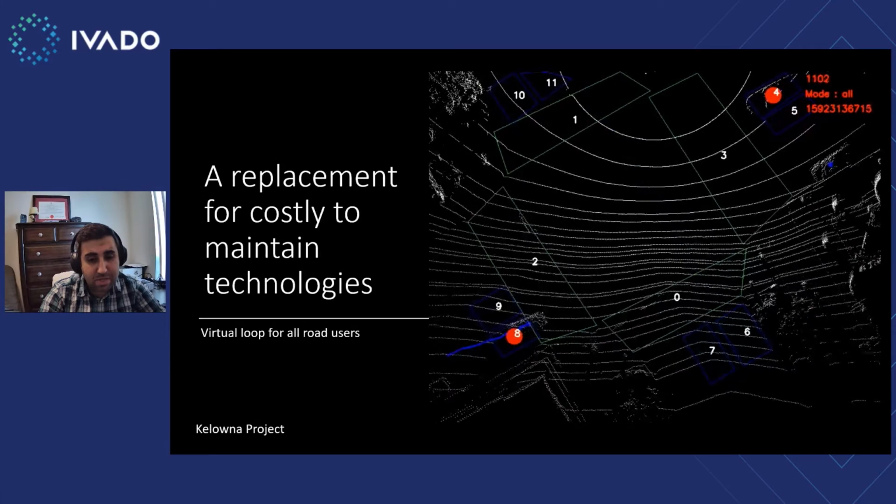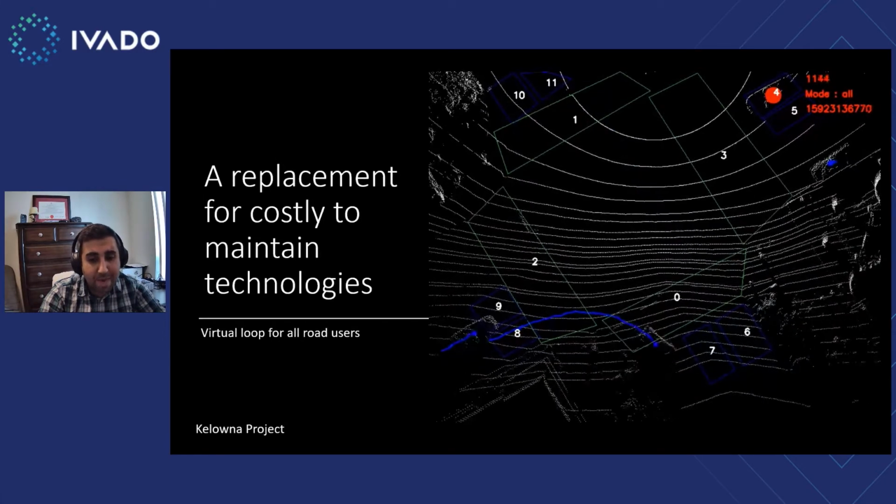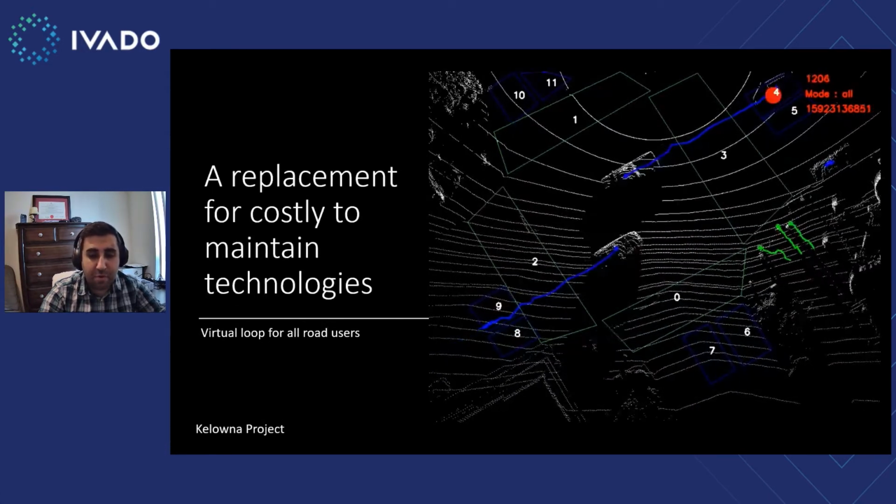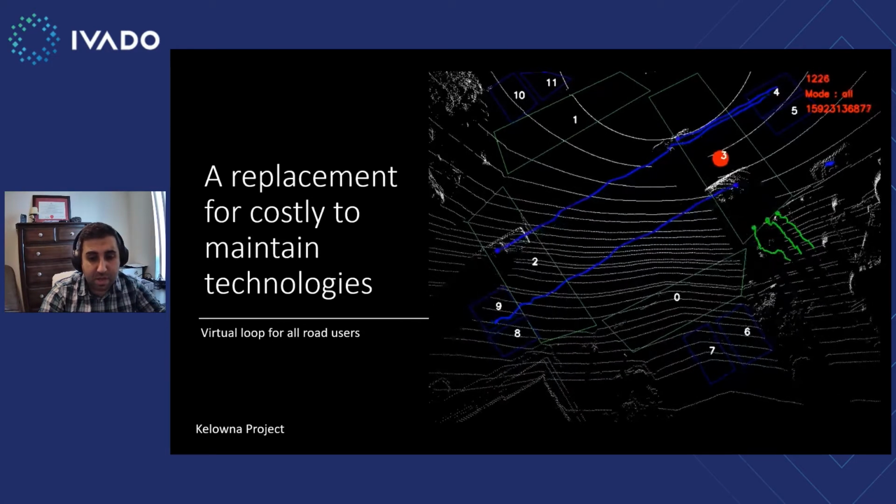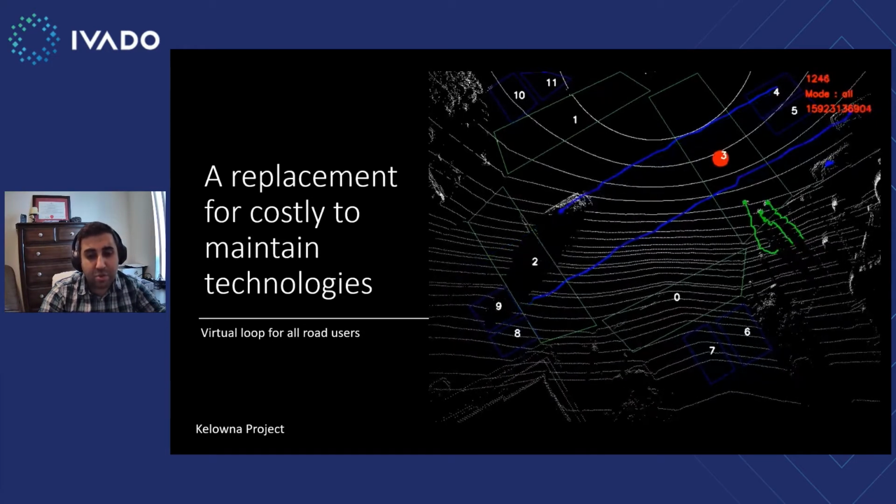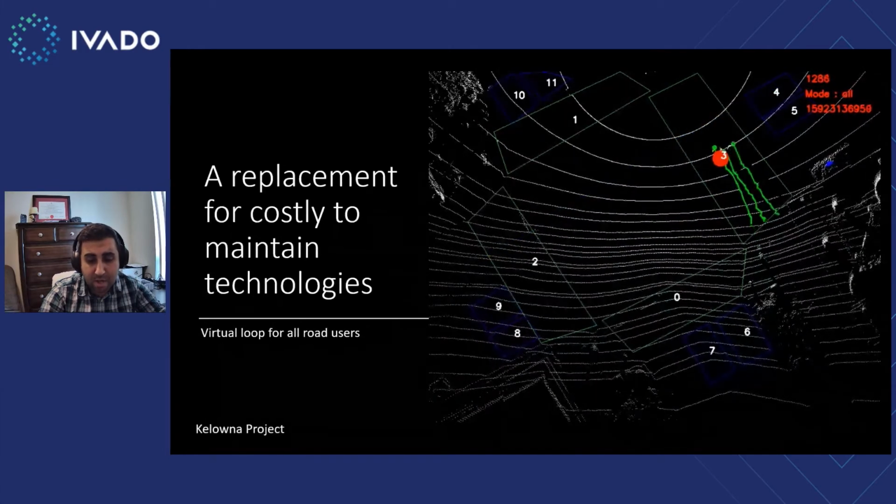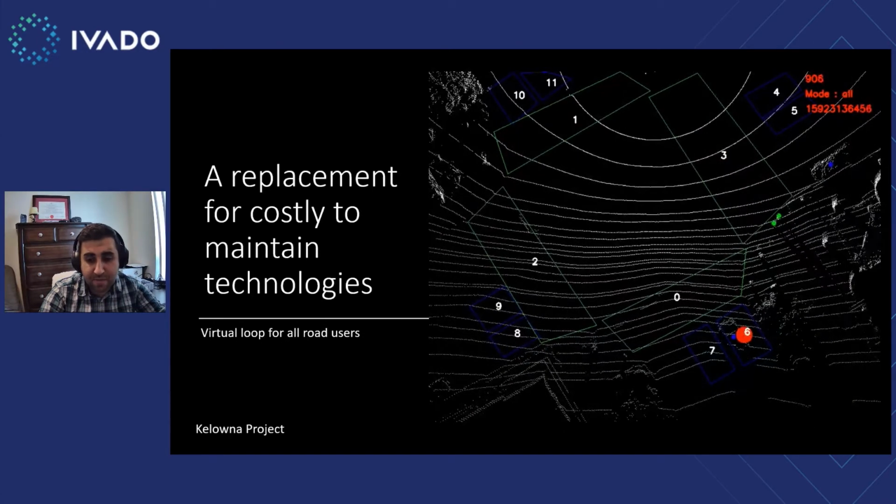Our customers can use this system as a replacement of inductive loop detectors or radar. But what makes the solution even more interesting is the fact that you can extend those virtual loops to other types of road users, including pedestrians and cyclists. That means that the traffic light controller can use that information to extend the red light for cars if needed to make sure that pedestrians cross the intersection safely.